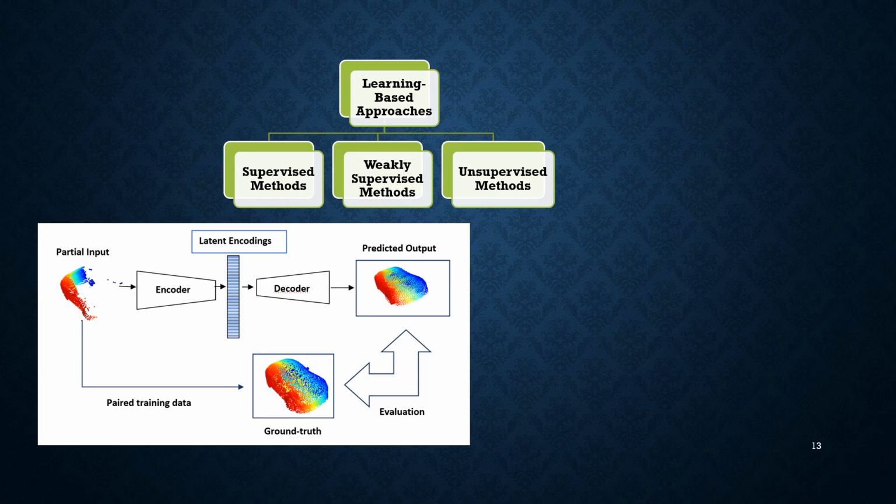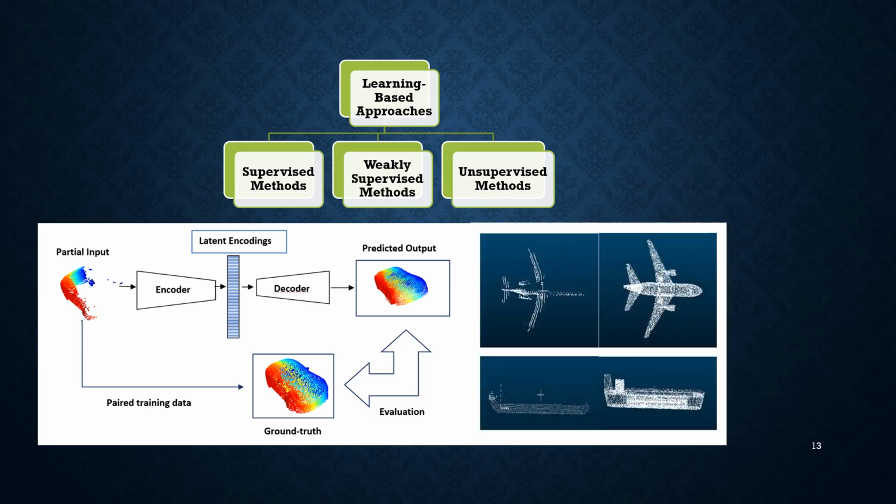Supervised methods rely on the availability of paired training data for completing tasks. Paired training data refers to a collection of partial point clouds and their corresponding complete point clouds. Weakly supervised methods use information from a small set of input-output paired data and apply it to a larger part of the data, which only consists of unpaired inputs without labels.